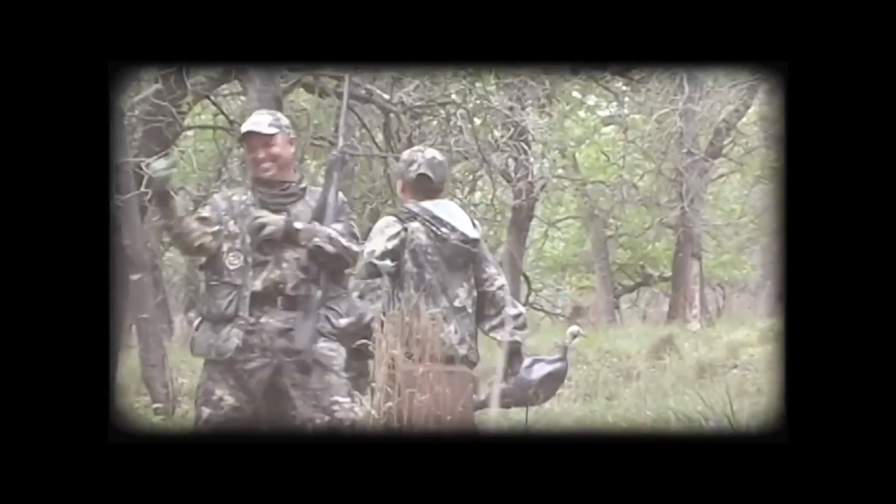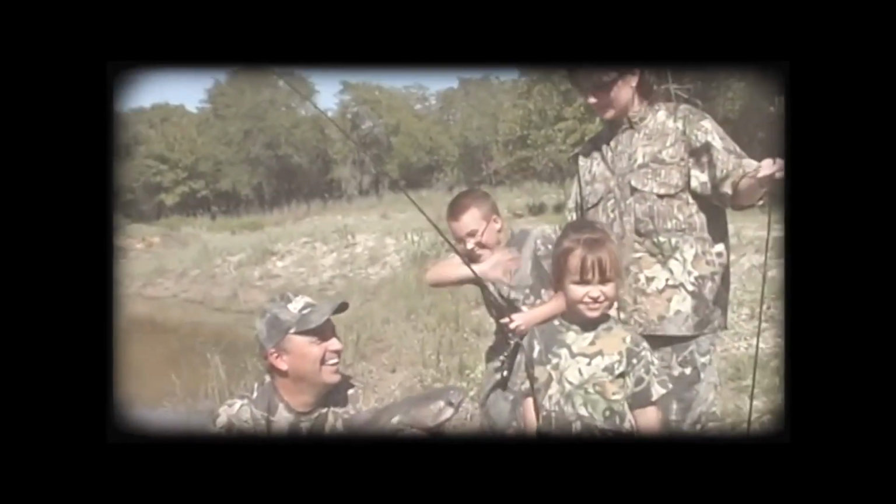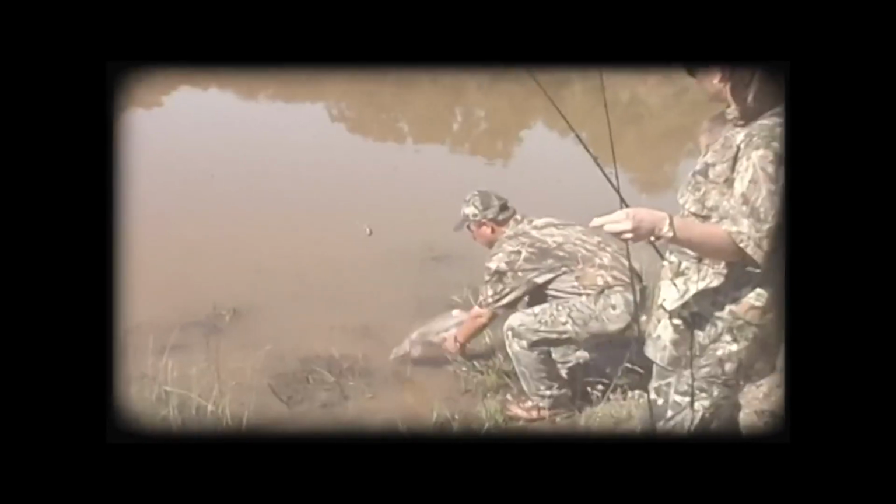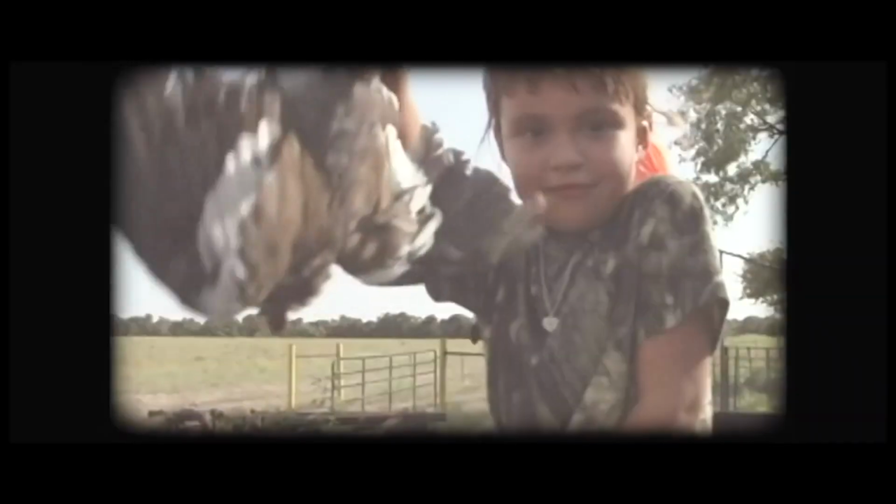You value that land like none other, and that's something that I don't think other people feel. And that's why I love working with landowners, and the people I represent and the people I look for land for all feel that same thing. It's more than the money. It's about the memories. It's about the joy of the land, almost like the joy of the hunt.